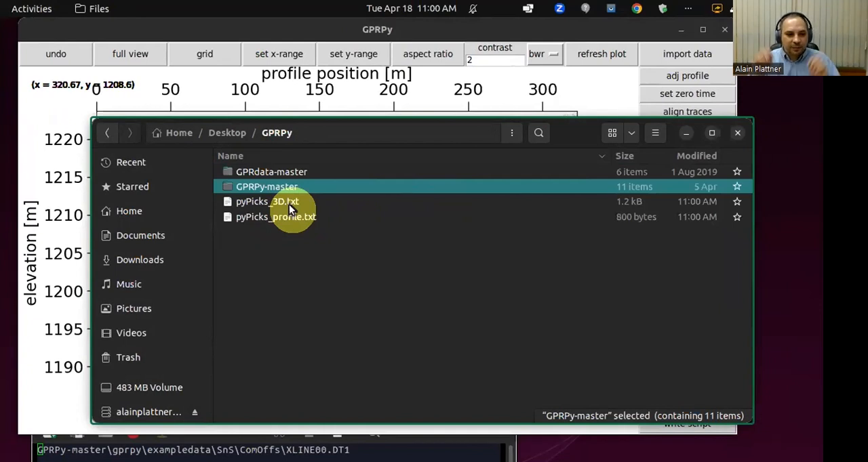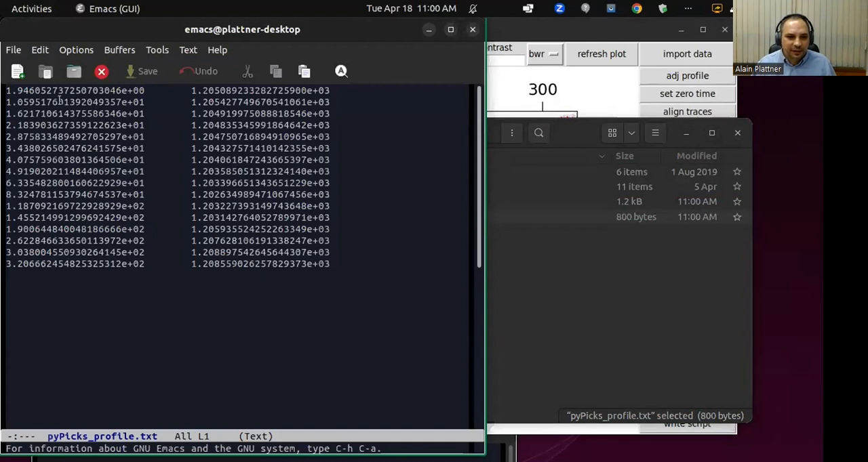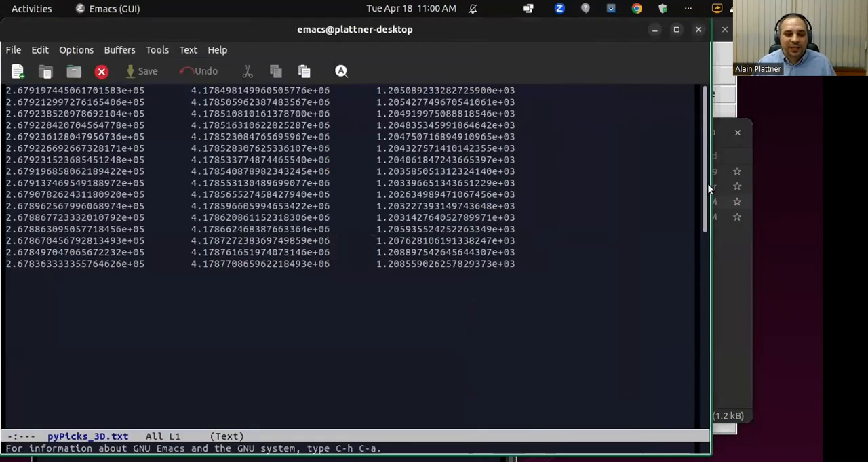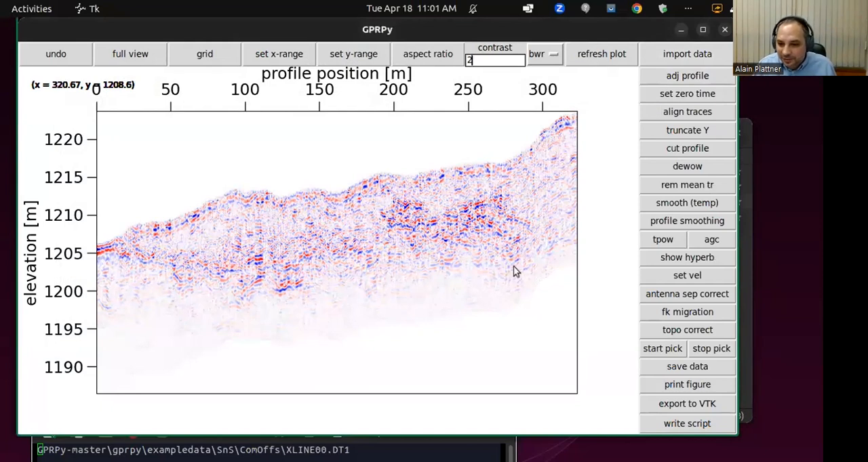If you only did along profile, then you will only get my picks profile, or whatever you called it, where you have the along-profile distance and here the elevation. But if you did it in 3D, you get the UTM, or whatever your 3D coordinate system is that you used. You get these three coordinates, which can be quite useful if you want to do 3D interpolation of different profiles. And we'll talk about in a moment how to do that.